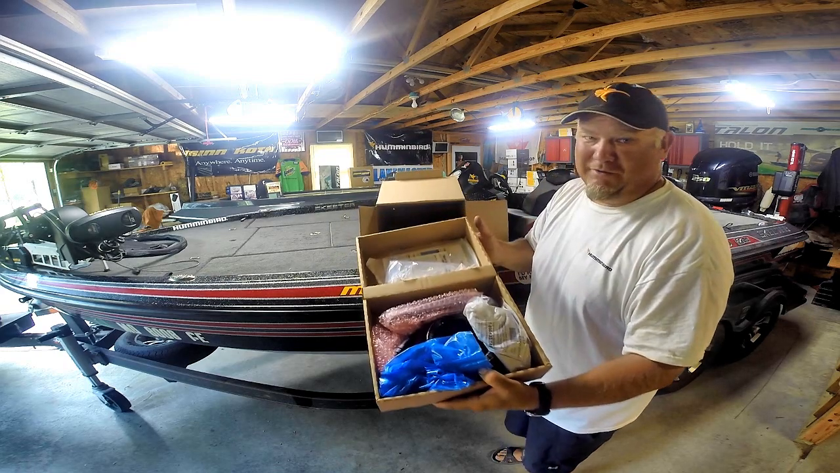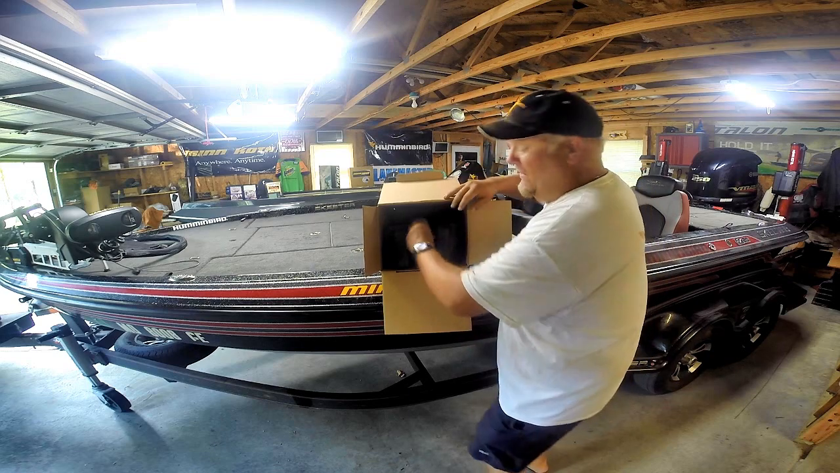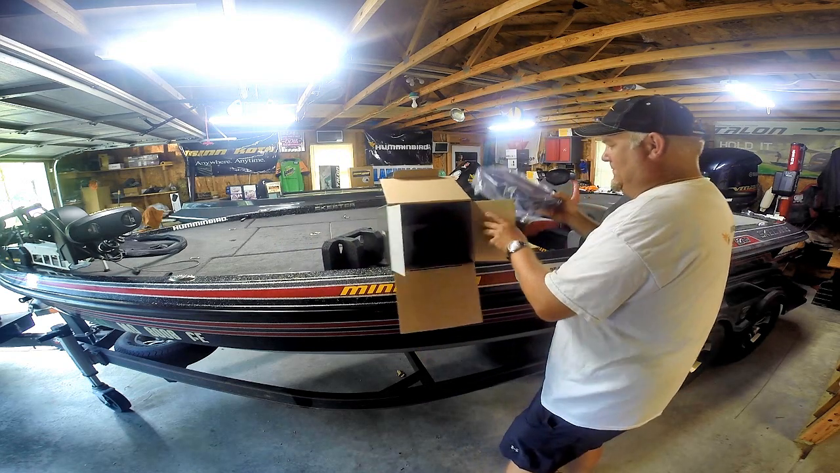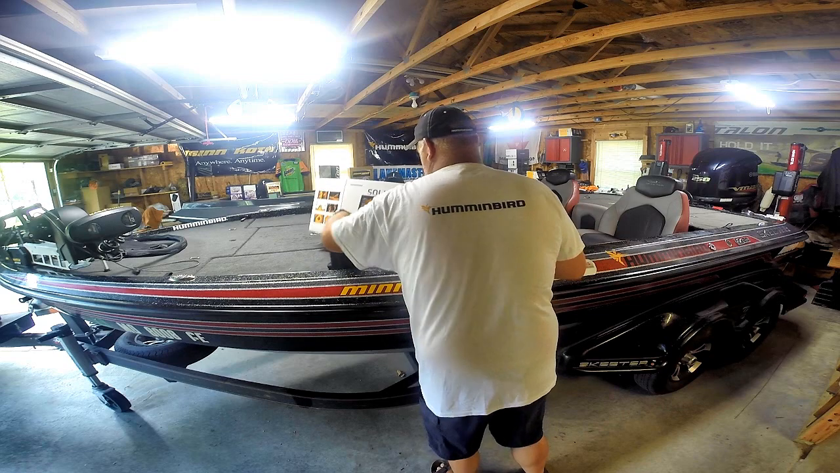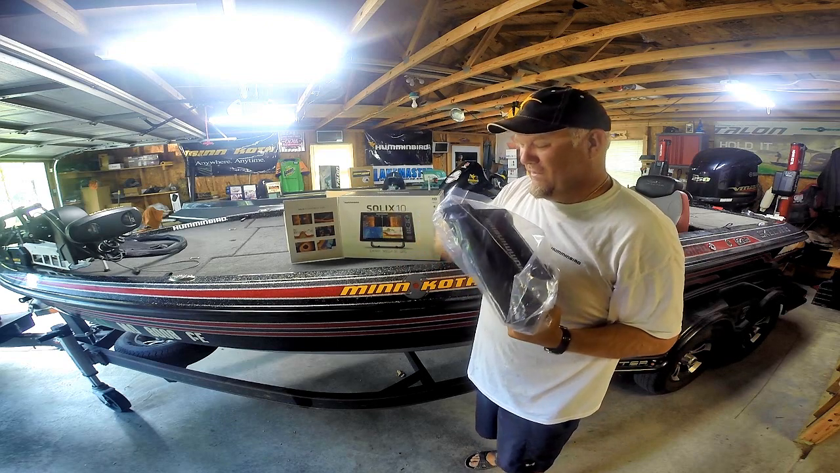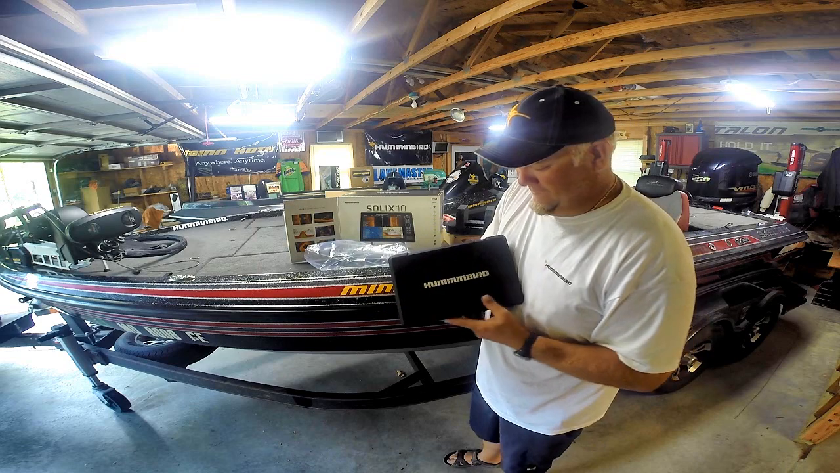First, you're going to get the box of your rigging goodies. But what's awesome is right down here. There it is, the 10-inch SOLIX 10 from Humminbird.